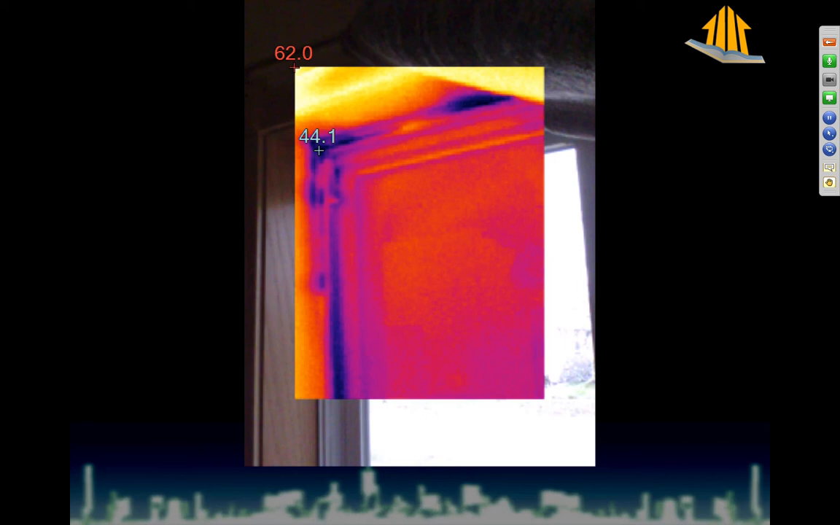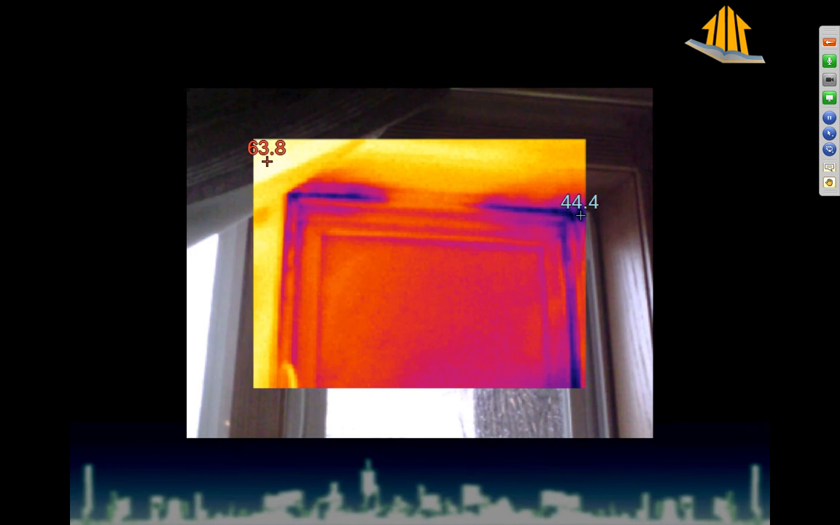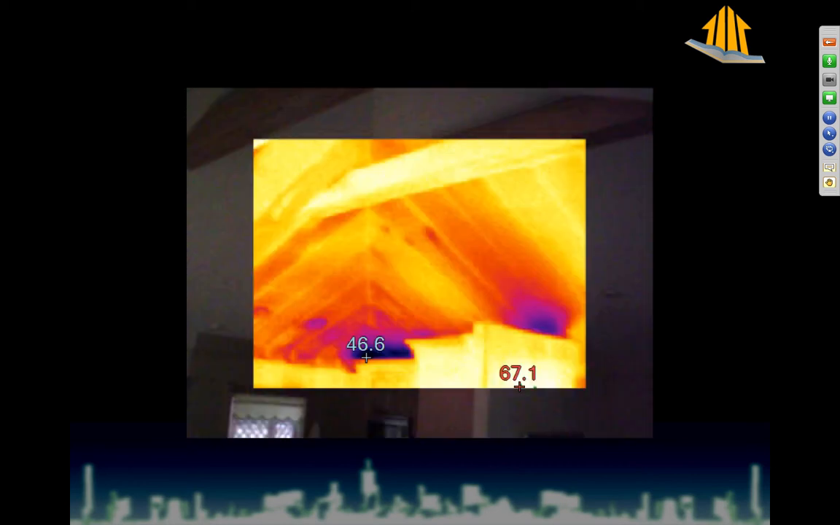These windows are installed terribly. So replacing the windows is actually not the answer. The answer is the windows are fine, it's the way that they were installed, right? So explaining this to your client is really the key, and showing them a picture that shows them that the window itself is not the problem, where it's installed is a much bigger deal.